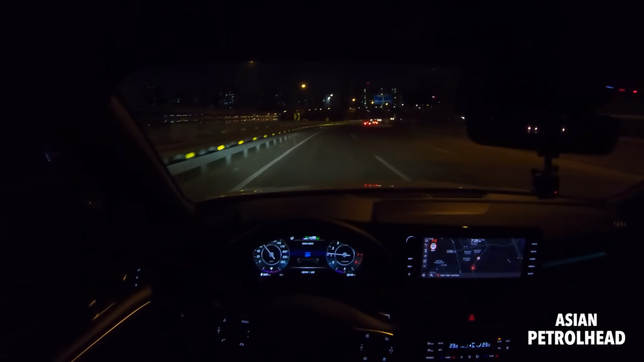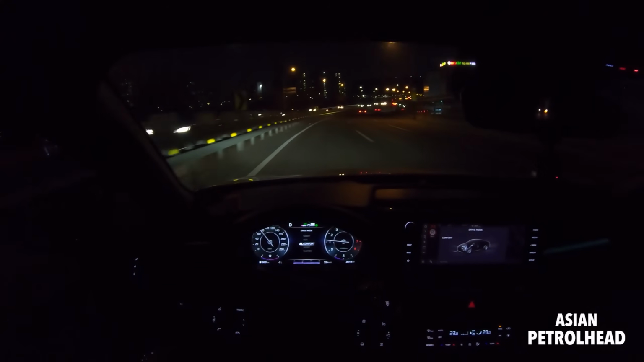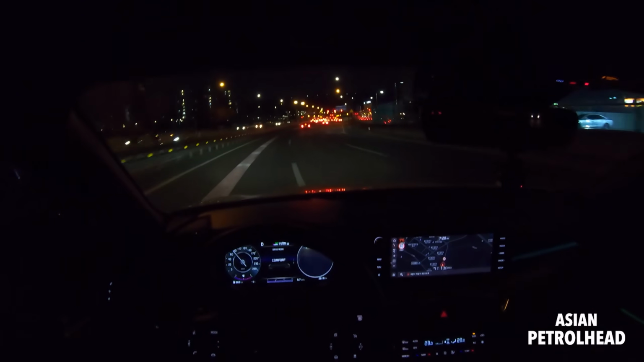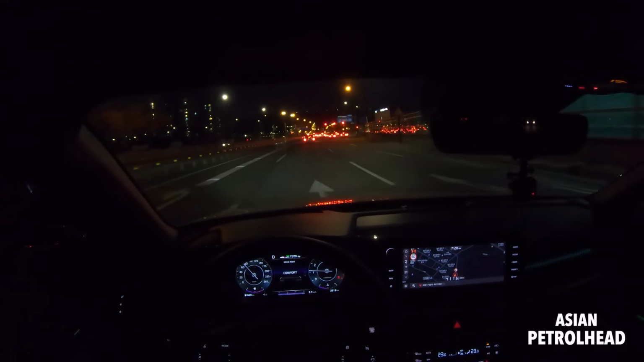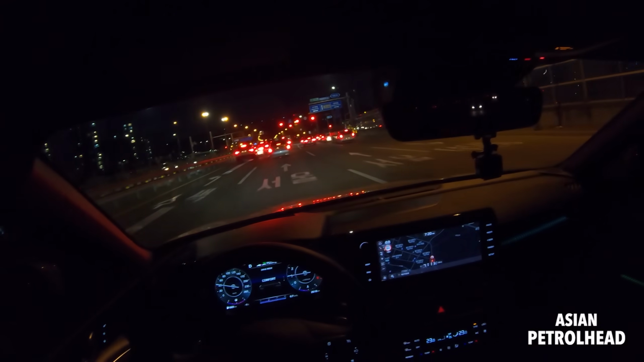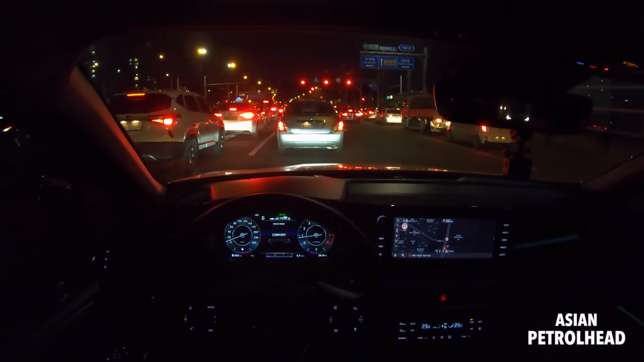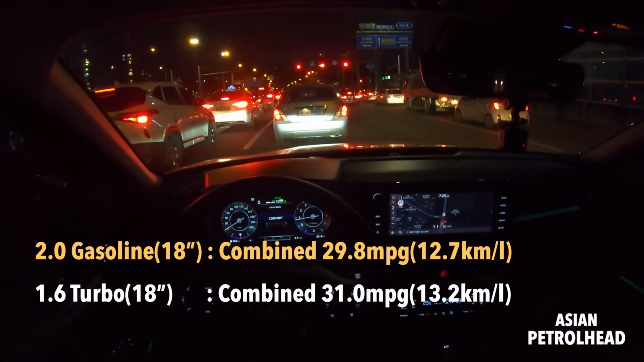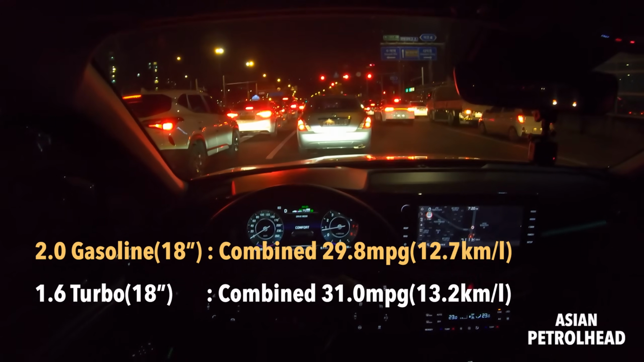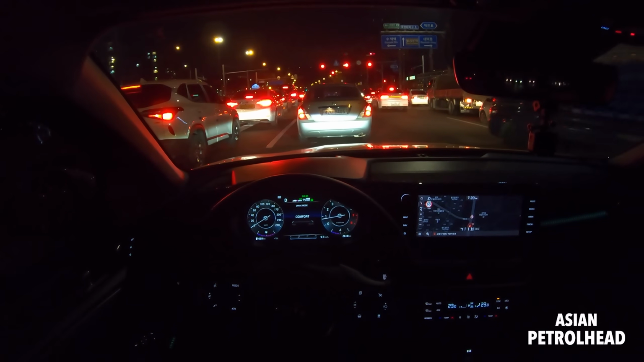If you put it onto comfort mode and drive in the city, it can be very, very comfortable. It's got driving aids, so it will come to a full stop like this on its own. So what can you ask more? This 1.6 liter turbo is more fuel efficient, more powerful, and faster compared to the 2-liter gasoline engine. So except for the price, there's no reason why you should buy a 2-liter base engine.